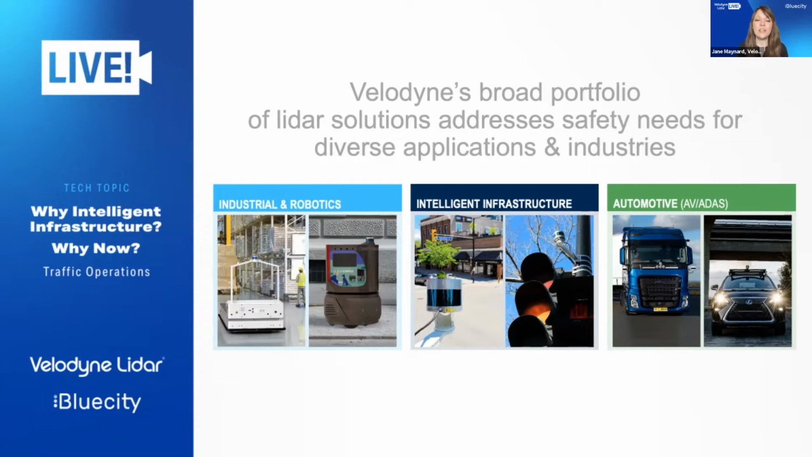With over 450 customers across the globe, Velodyne Lidar's revolutionary LiDAR sensor and software solutions are uniquely suited to deliver the flexibility, quality, and performance needed to meet the needs of over 25 different industries, including industrial, robotics, automotive, and intelligent infrastructure, which is today's topic of conversation.